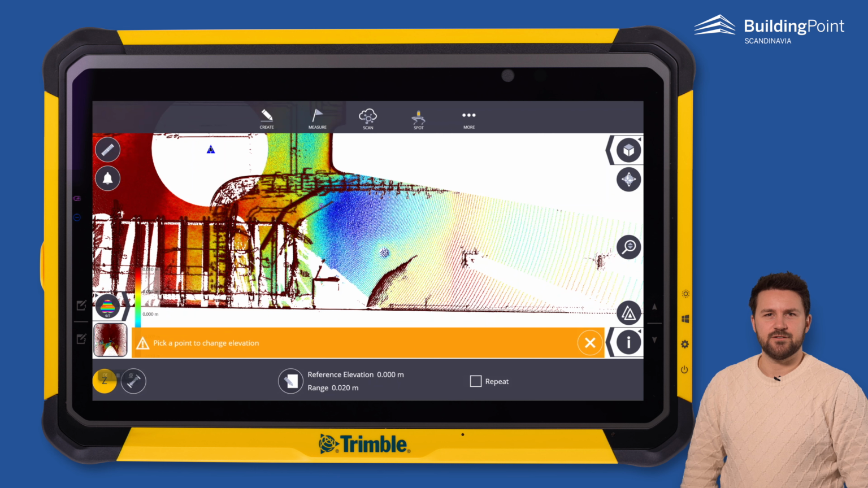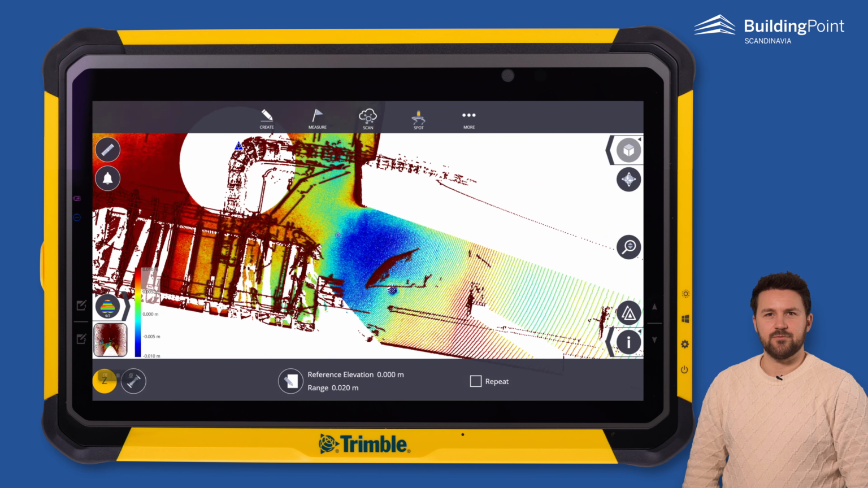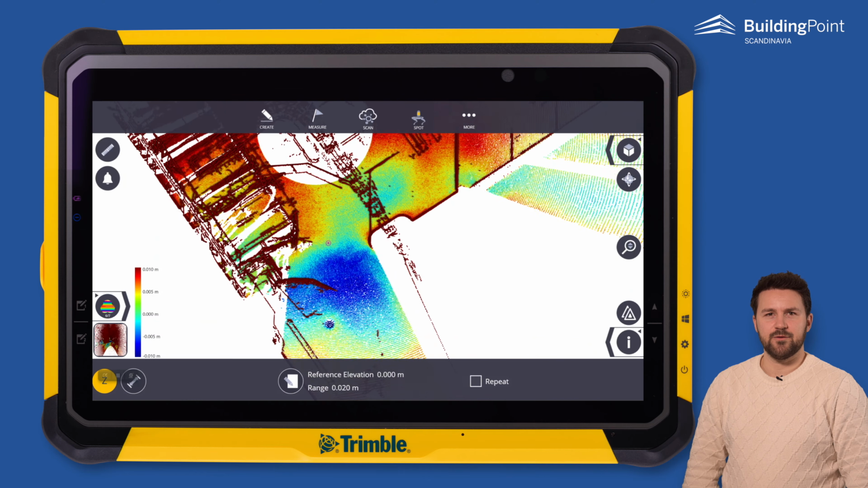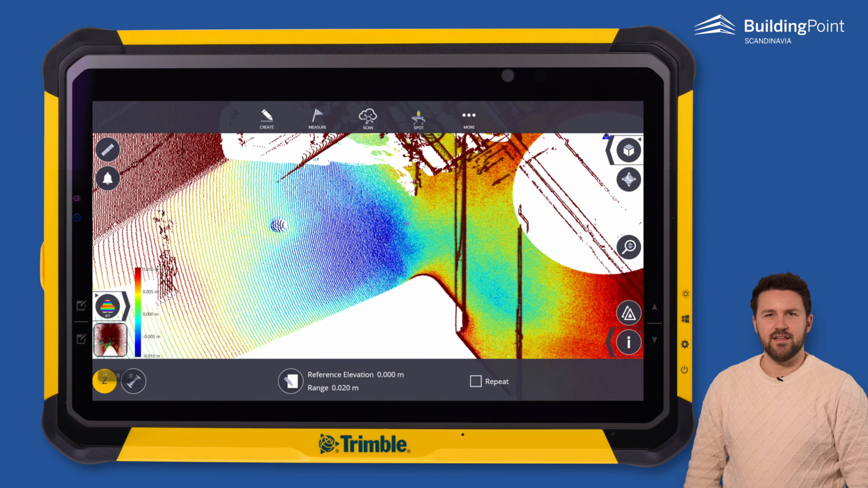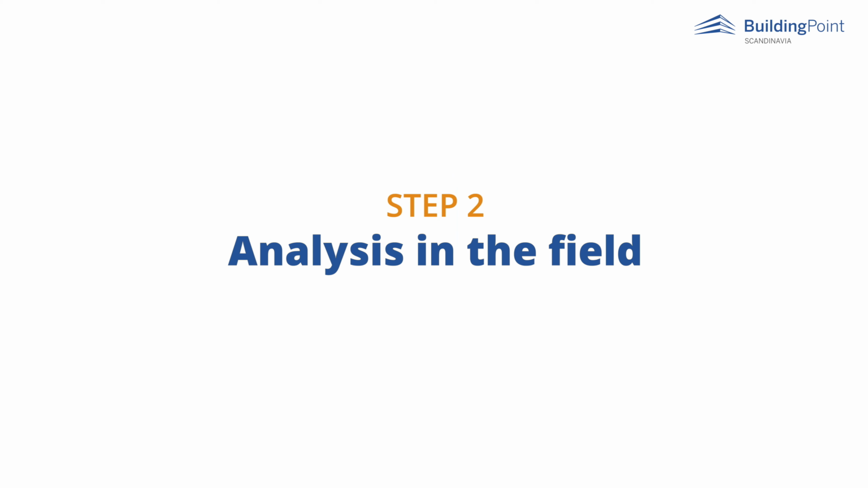In this case, we choose a point near the drain to check if the water drainage will work well. We set the range to 20 mm as a starting point to get a nice color plot. Then we create a section box to make it easier to see the floor in the analysis.